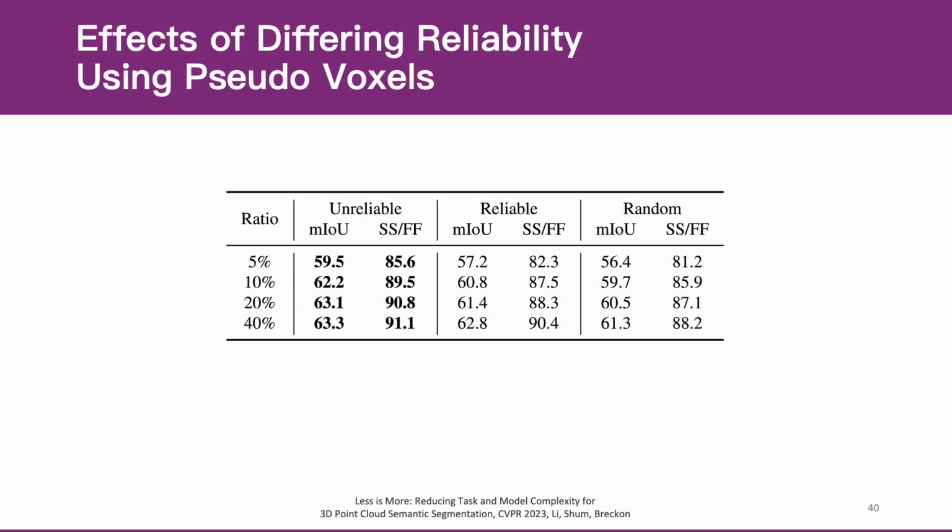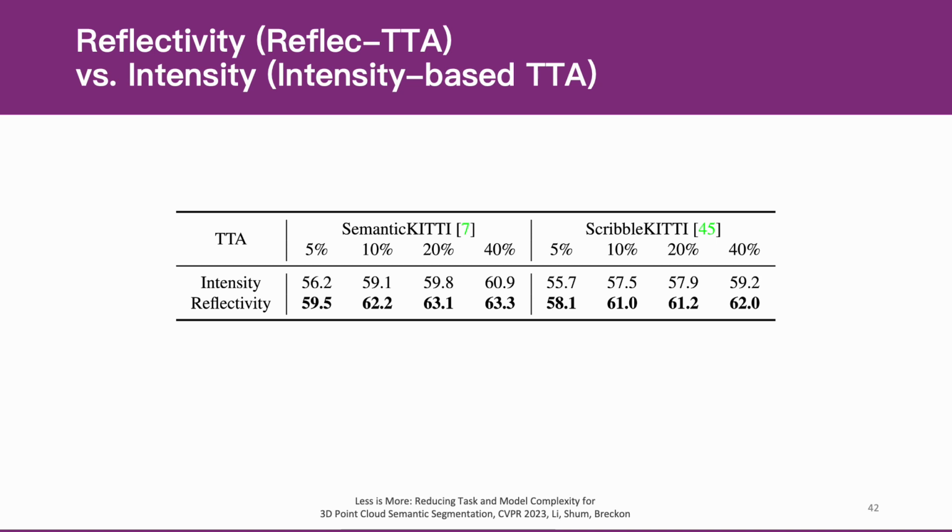To illustrate the improvements of using unreliable pseudo-labels, we evaluate selecting negative candidates with different reliability. The unreliable selecting of negative candidates outperforms other alternatives, showing the positive performance impact of unreliable pseudo-labels. We compare our performance with and without reflectivity in different sampling ratios. The results show that the LiDAR intensity feature, in place of the distance-normalized reflectivity feature, offers inferior on-task performance.